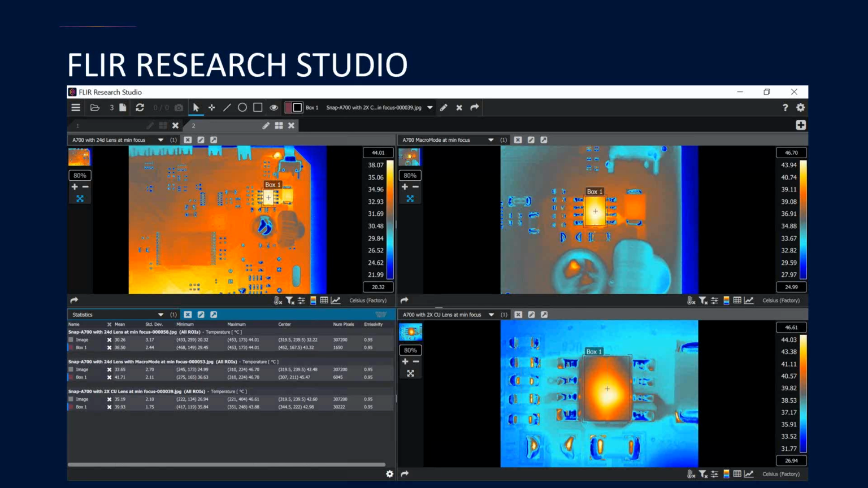So when you combine the lens flexibility of the professional science kits with the included Research Studio software, you are truly able to record and analyze thermal images in very unique ways. As I mentioned, with Research Studio, you can connect to, and Manny will show this later, multiple live cameras at the same time. You can open up multiple recorded files while being connected to numerous cameras. You can even analyze data from all the cameras and files simultaneously within the same plot or in the same table, which really allows you to quickly compare data and thermal trends.